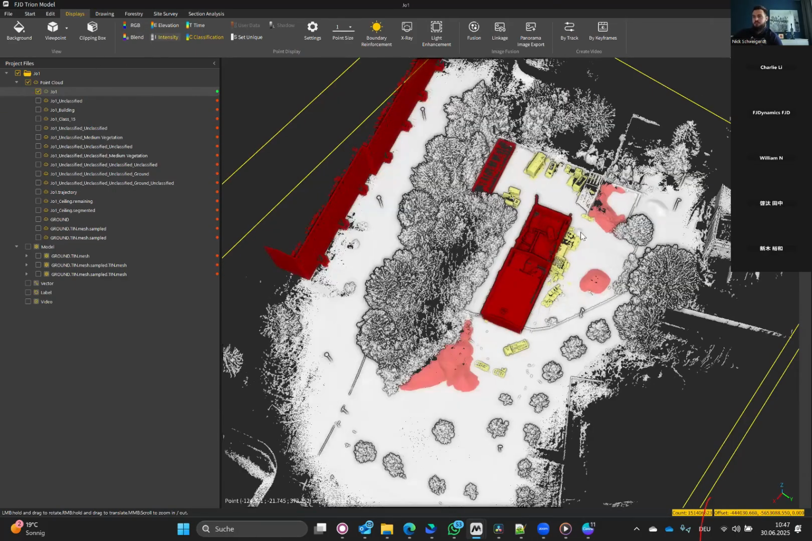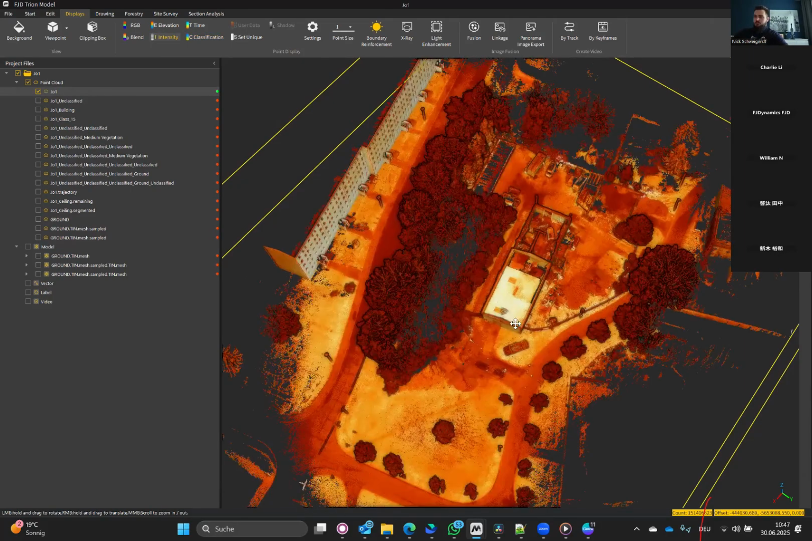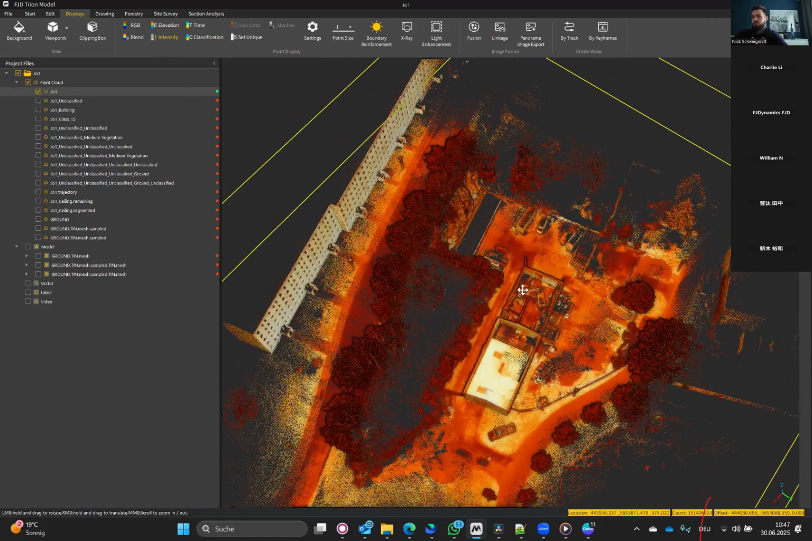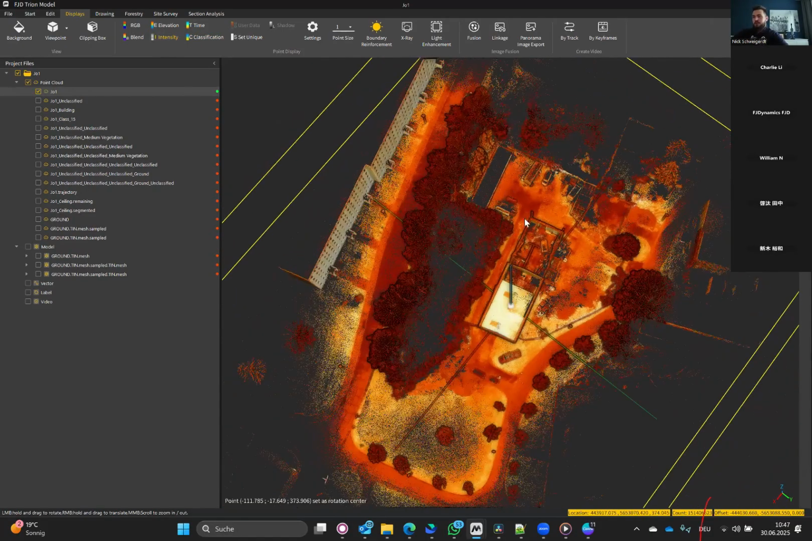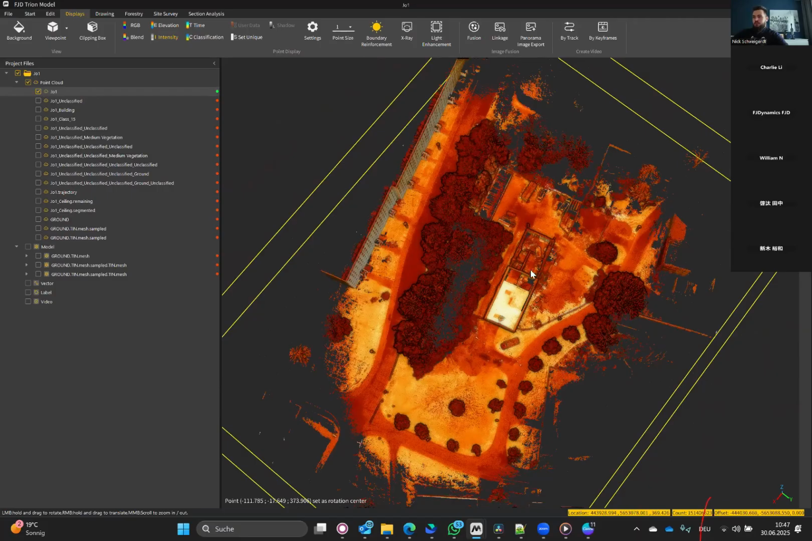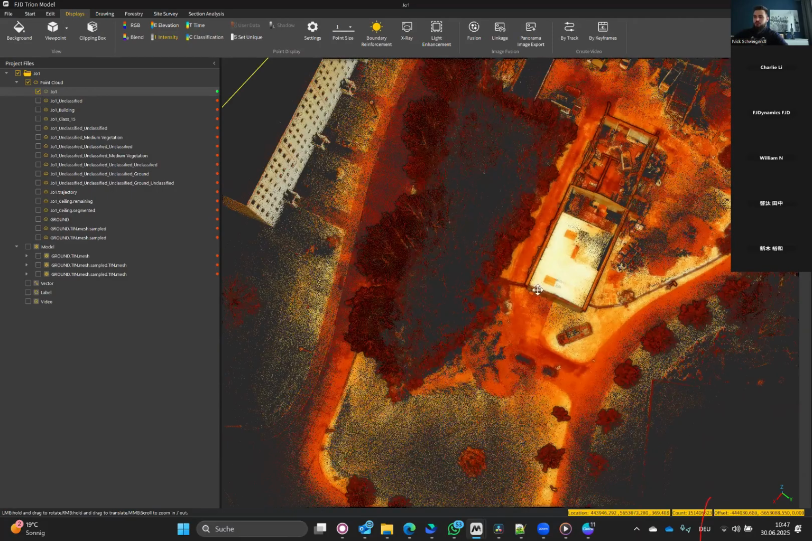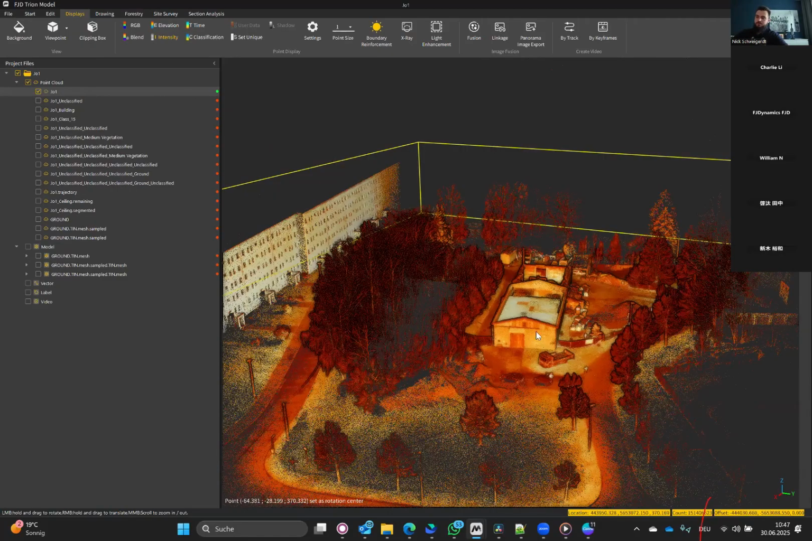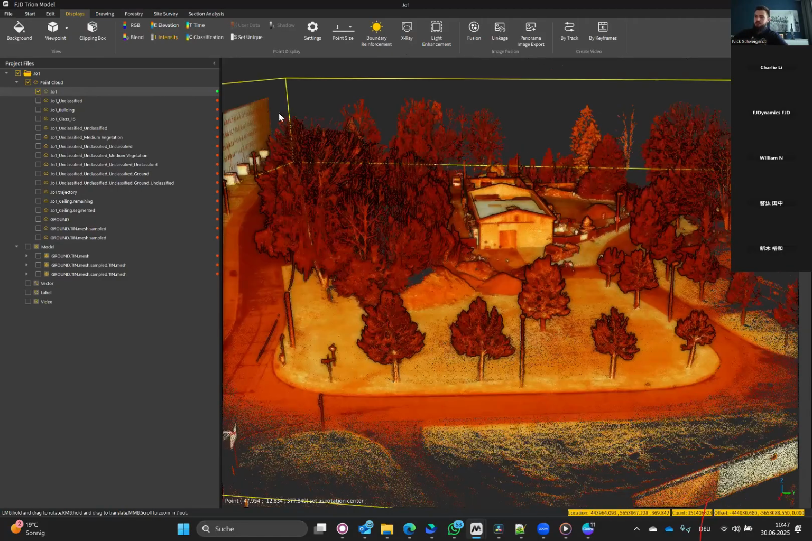Extracting digital terrain models out of point clouds. Here you see another scan I did with the RTK antenna, so it is also georeferenced. What you see here is an outdoor scan. I displayed it by intensity right now. This one is not colored. The goal was to extract the terrain to use it for Revit, for design of this environment.